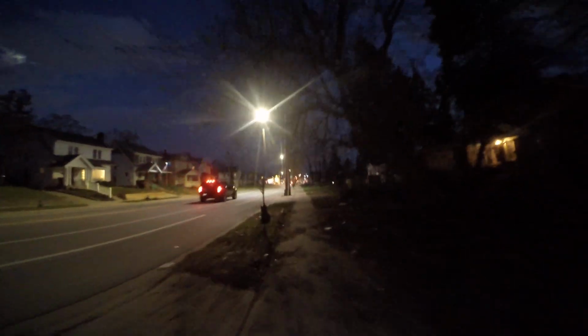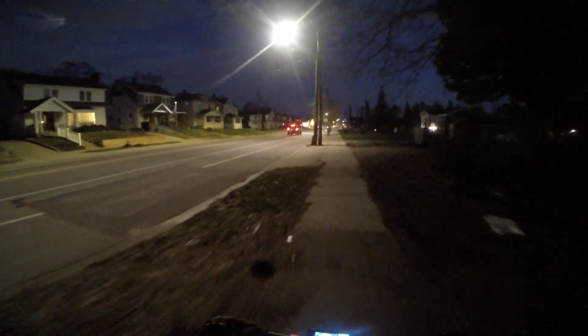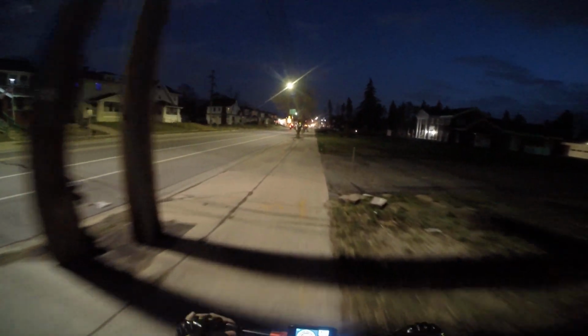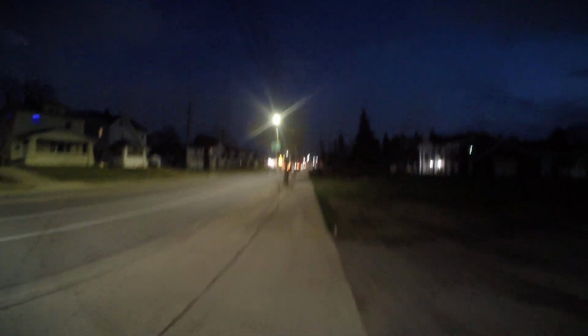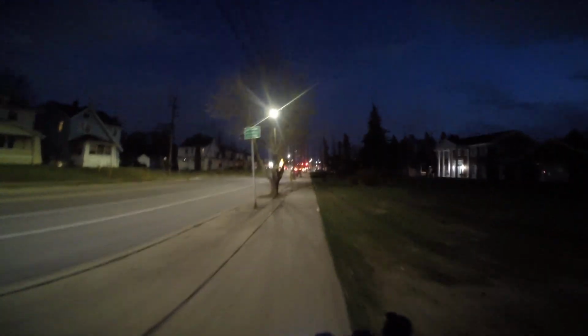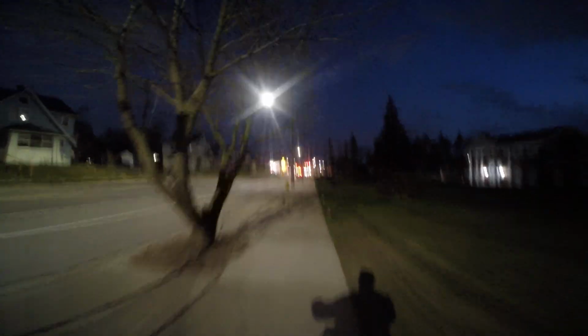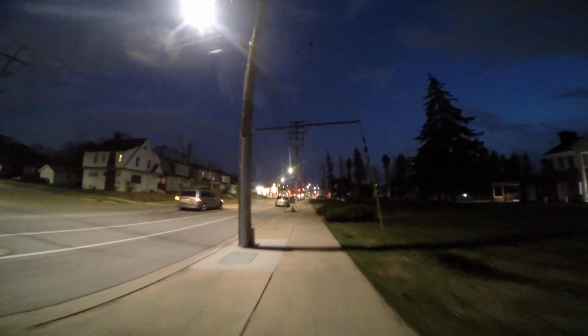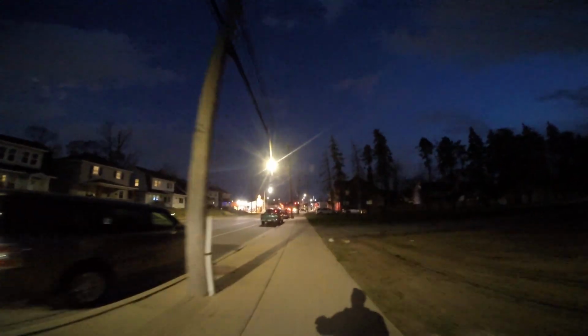I only got a 48 volt 10-hour battery, and this thing says it maxed out at 65. Now that's not with a person on it, but we'll check it with a person on it, and I'll definitely let you guys know.